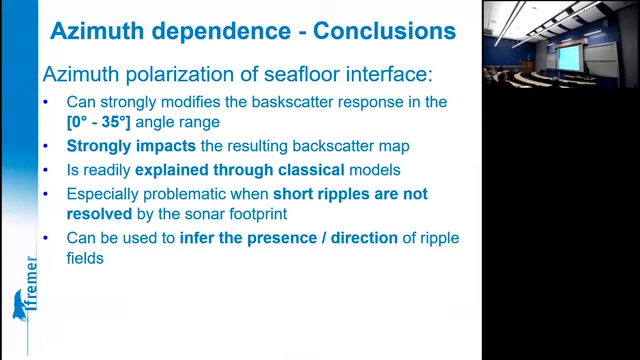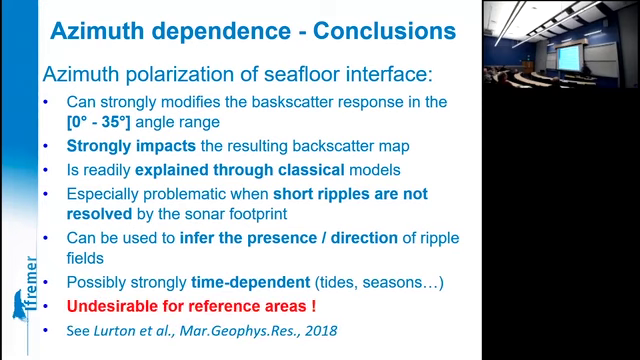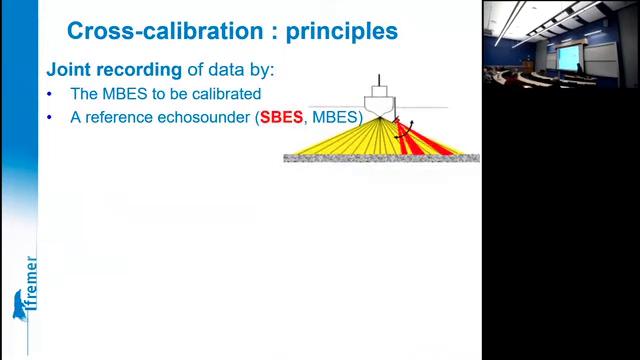Well, the bright side could be that you could use such measurements to detect the presence and the direction of ripple fields. The time dependence I have mentioned. So in conclusion, it's highly undesirable that you use areas with such phenomena for your reference areas.